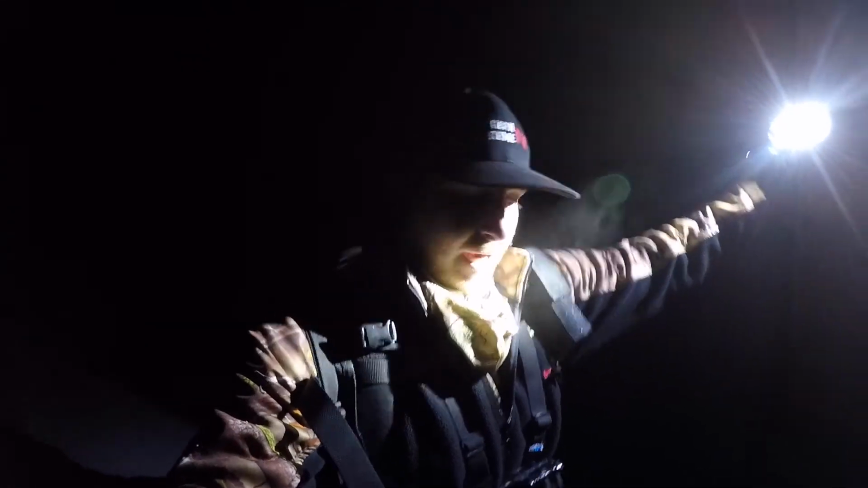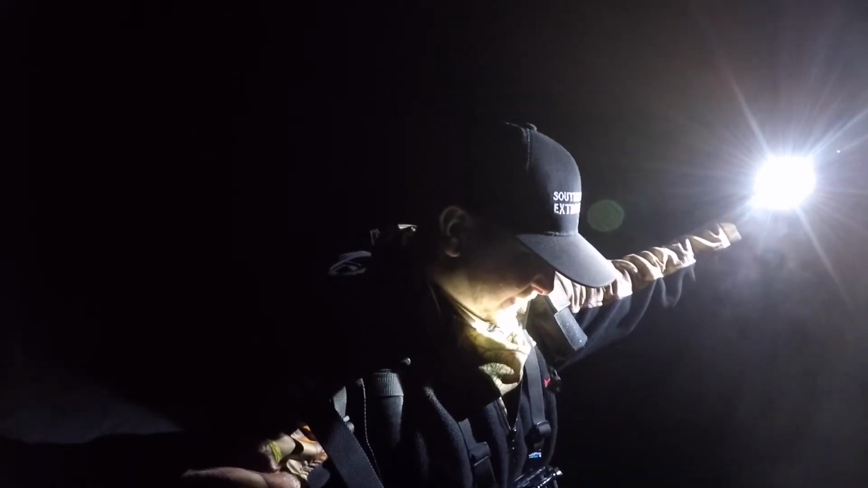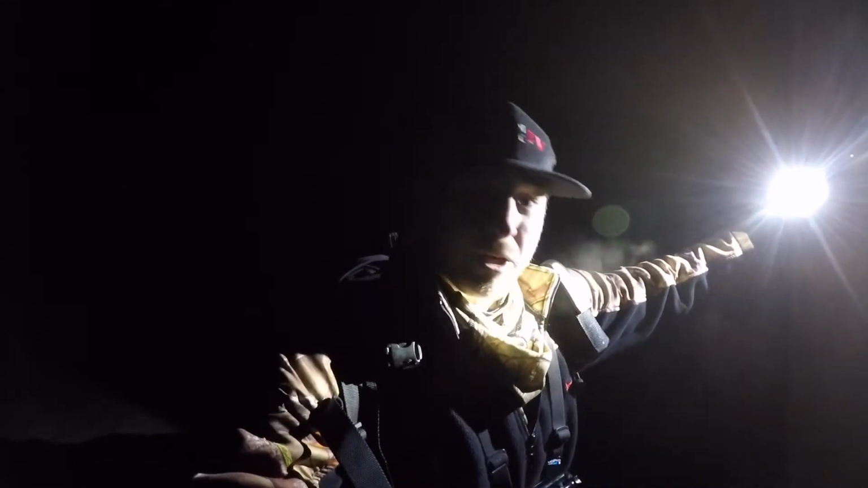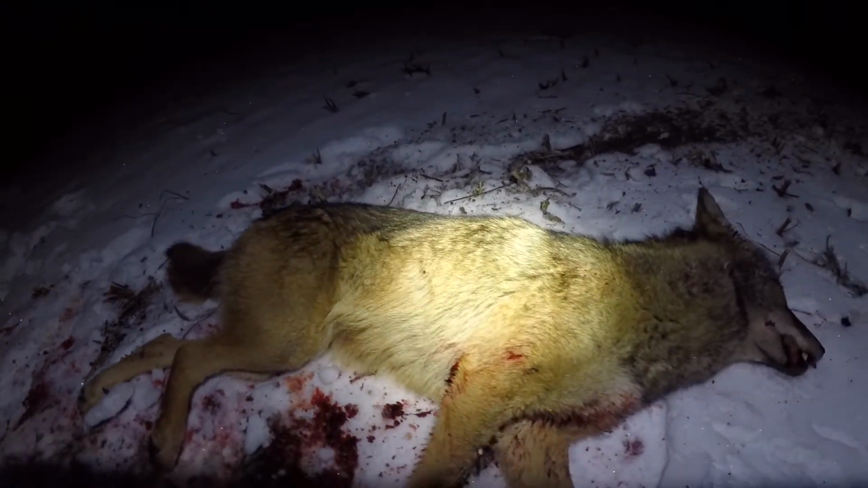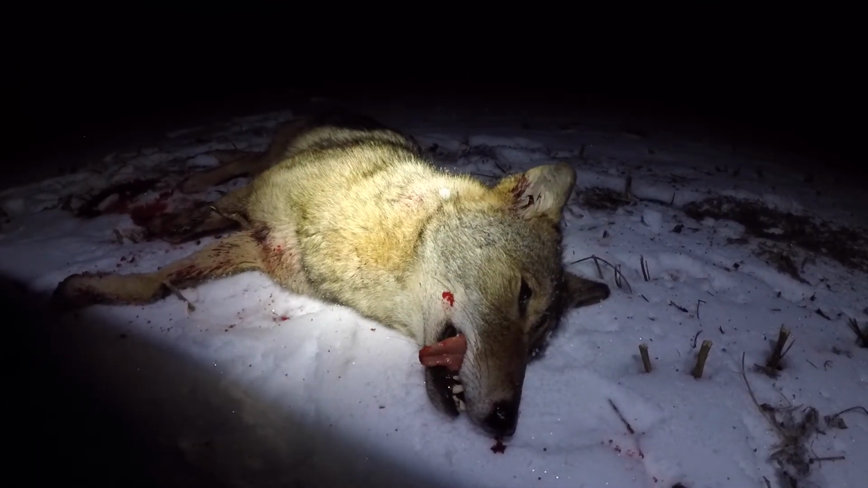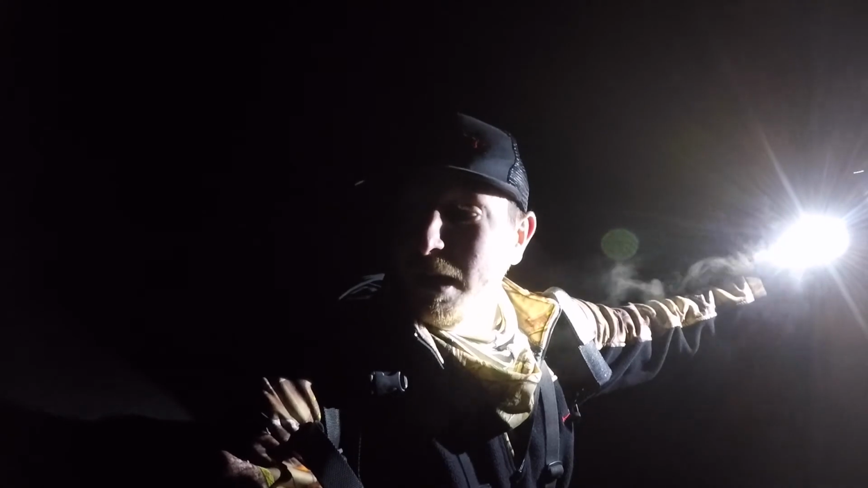Just killed the biggest coyote of my career. This is a massive male. I have no idea what he weighs, but I'm going to try to get him drug out. I'm still down here in the field where I shot him, so I'm going to try to get him drug out, get him back up to the truck, and then I'm going to break the scales out and weigh him. But this is definitely the biggest coyote I've ever killed, so I'm stoked about it.